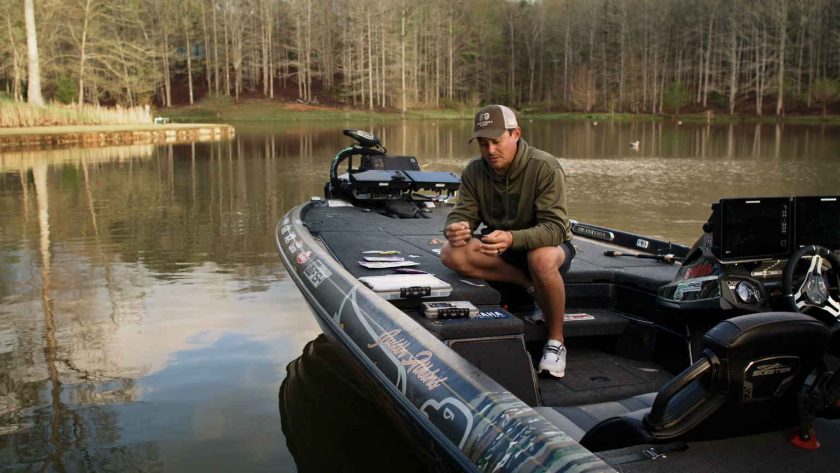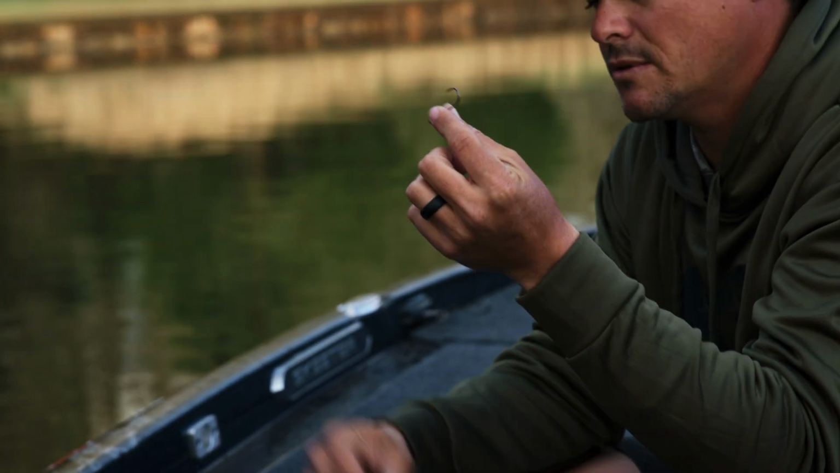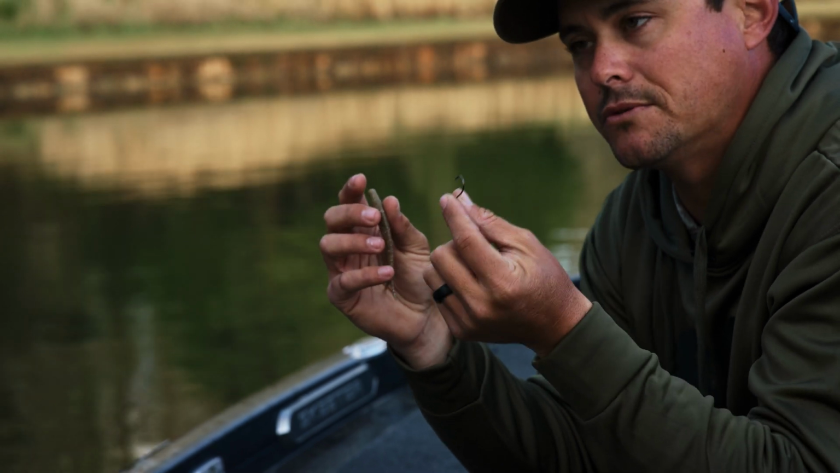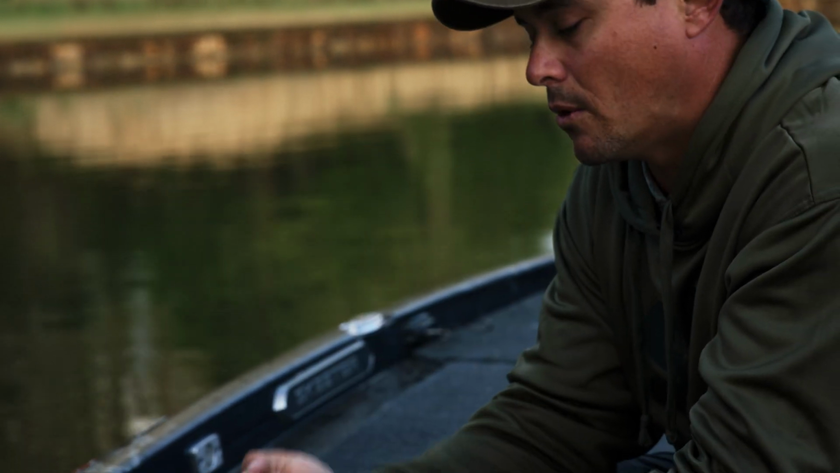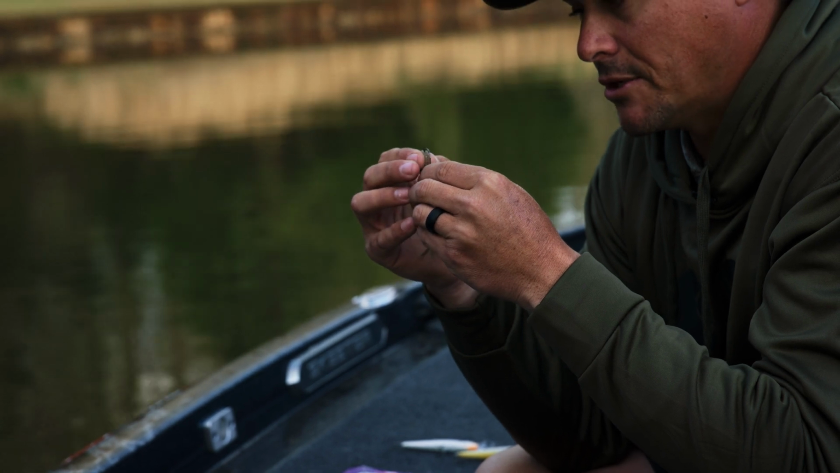So the easiest way to rig this is I just have a jig head. This one is an 1/8 ounce. The smaller the bait, the lighter the weight you can get away with because you have less drag through the water. And I'm just going to rig this simply on a jig head. Make sure it's really straight.